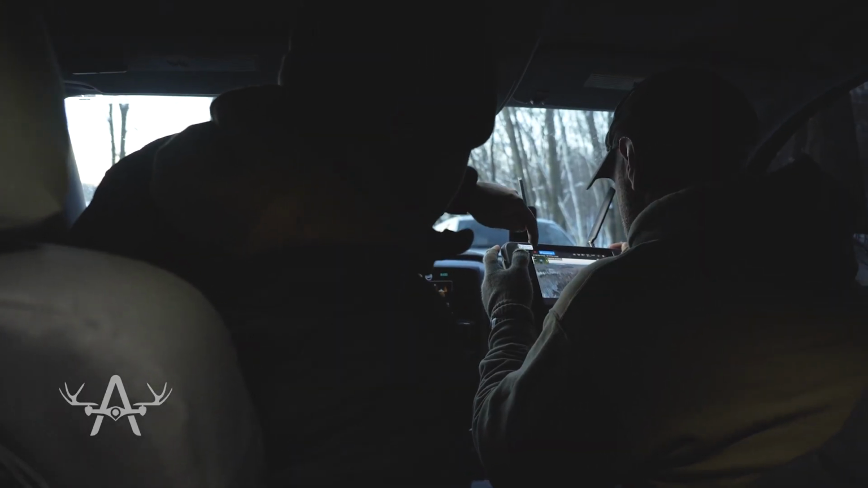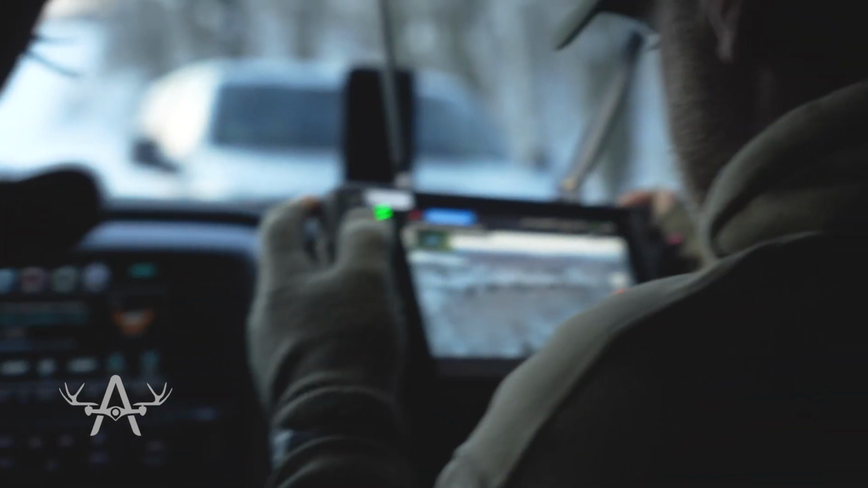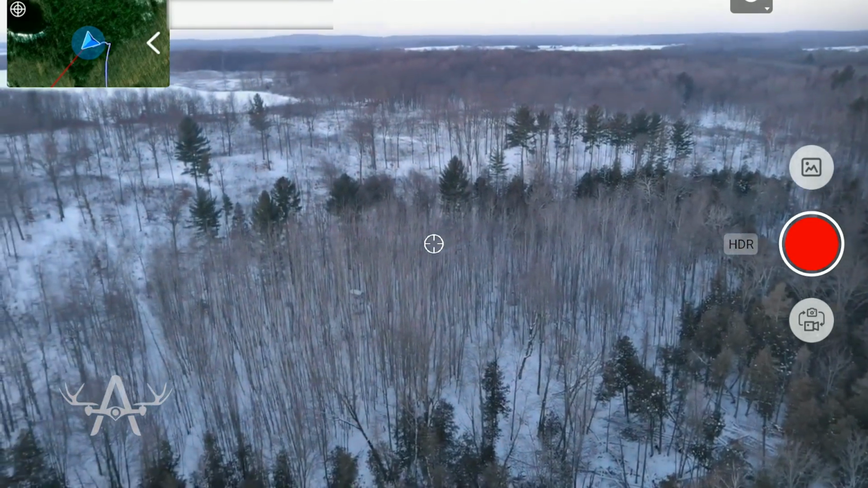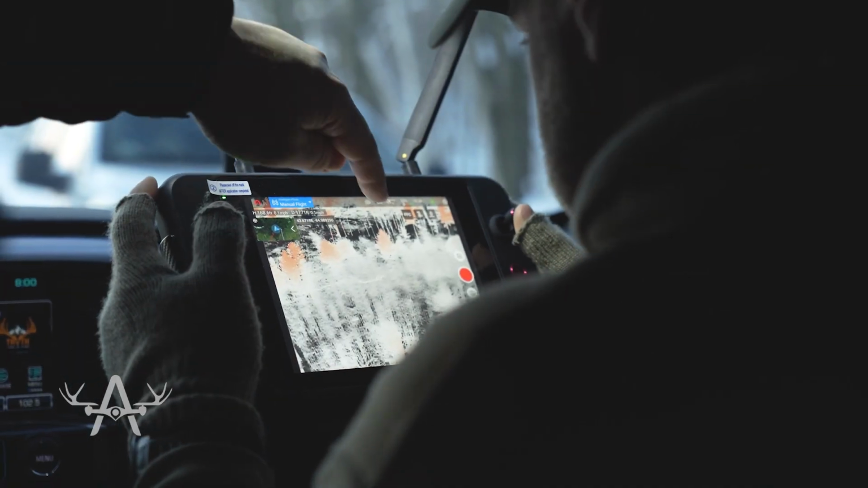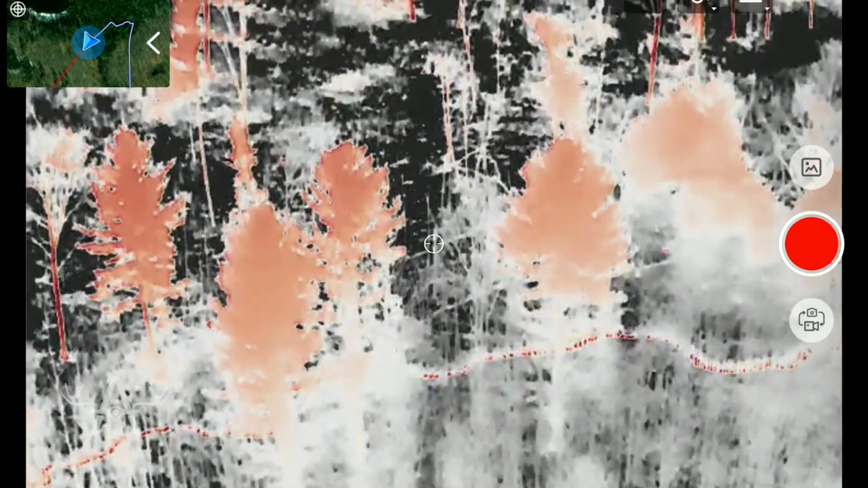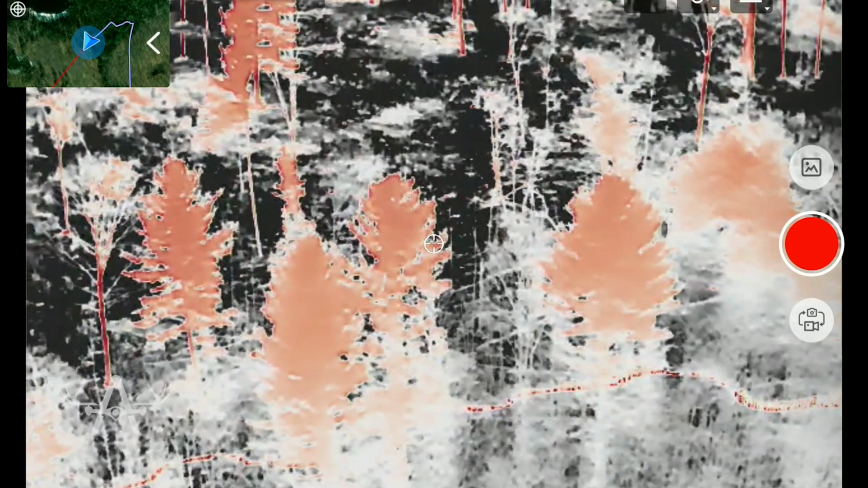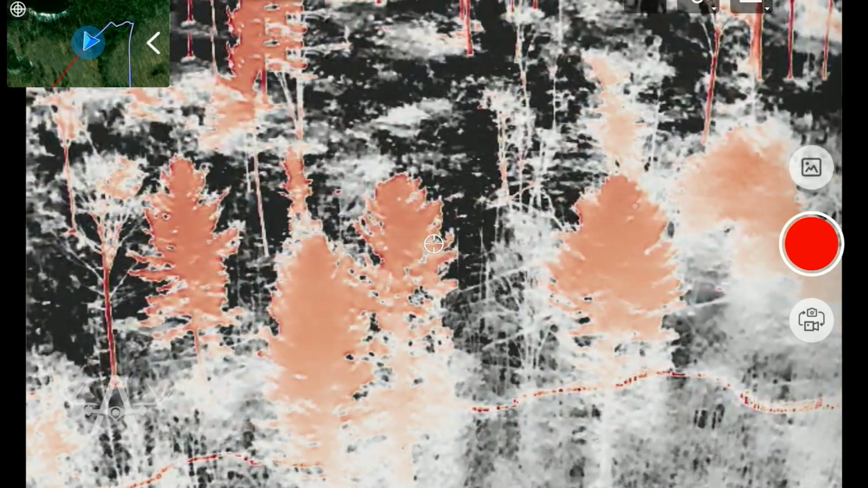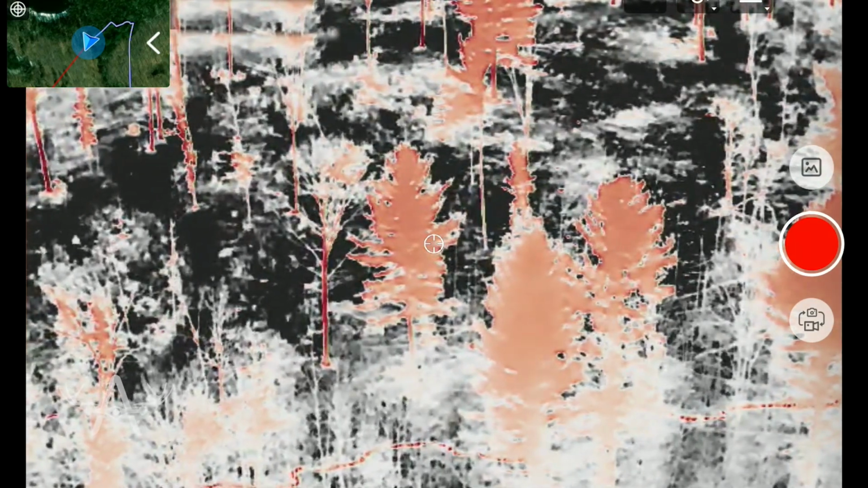So that's the lake. My dad's blind is right over in this stuff, right there. That's his rifle blind. We're up here right now. And you see all that clear cut, that black, that's all recent cut. Now that we have all this clear cut, it's to the point where we can go in and take a mulcher and just start clearing out areas and making more food plots.